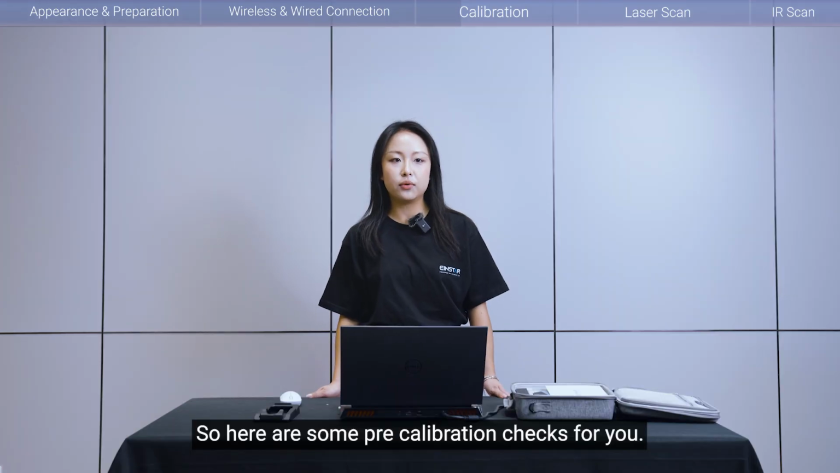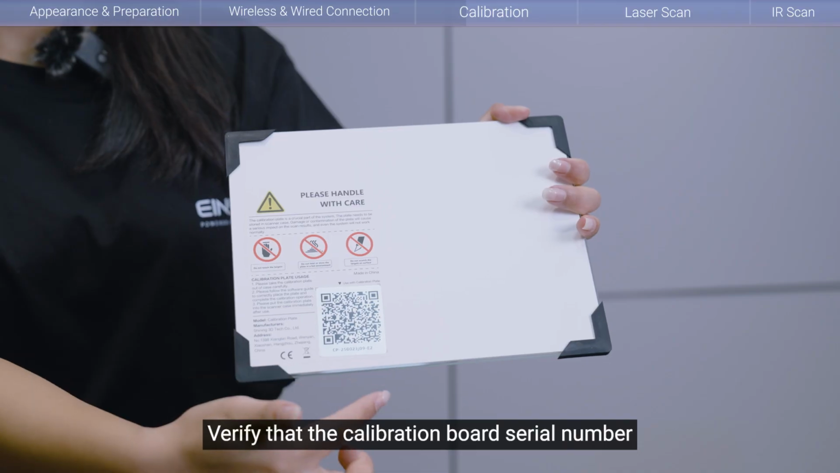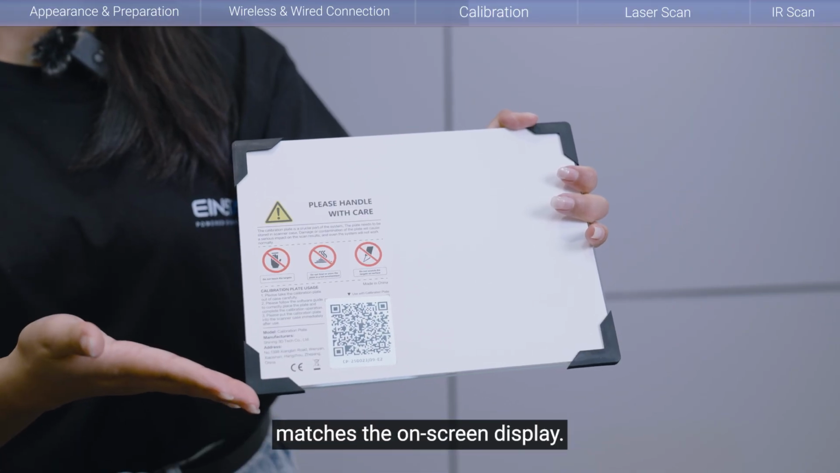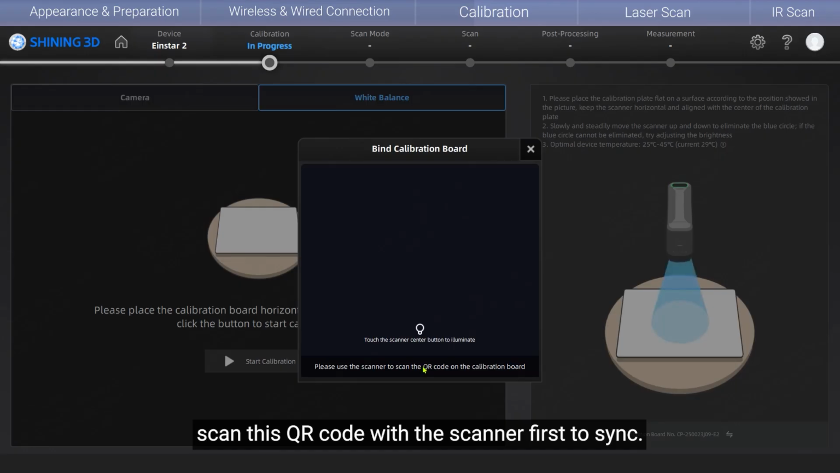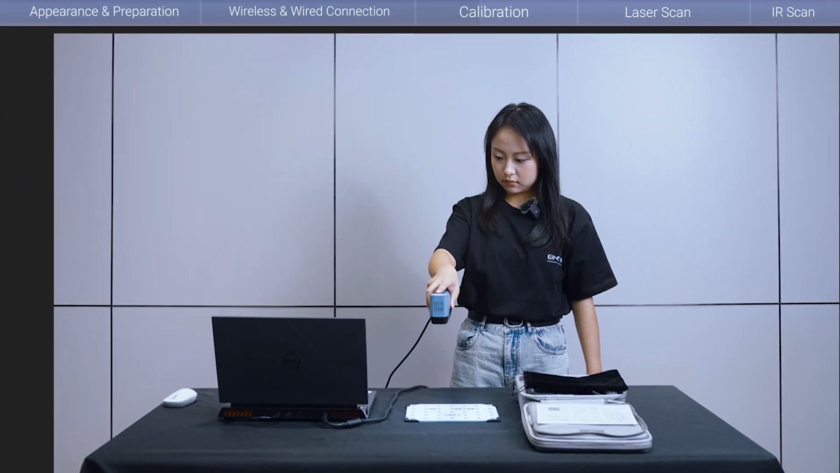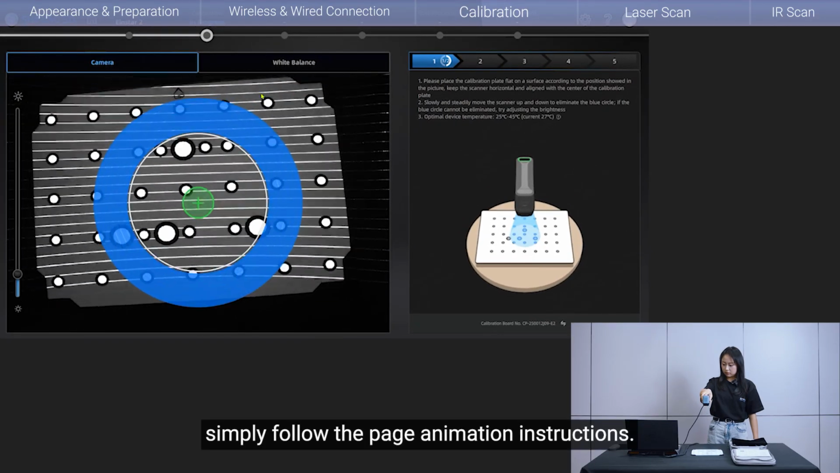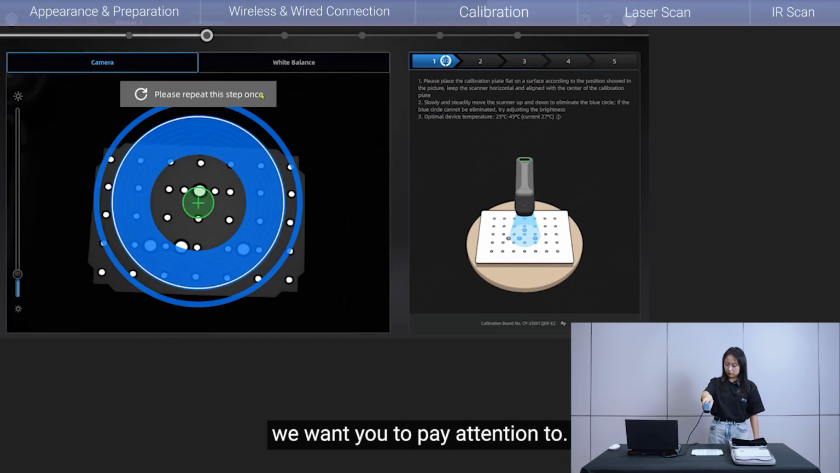So here are some pre-calibration checks for you. Verify that the calibration board's serial number matches the on-screen display. If using a new board, scan its QR code with the scanner first to sync. When calibrating, simply follow the page animation instructions, and here are some other things we want you to pay attention